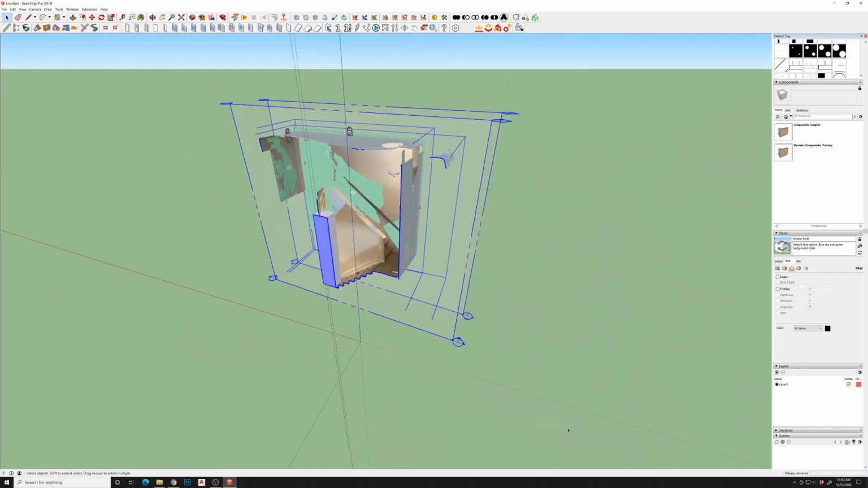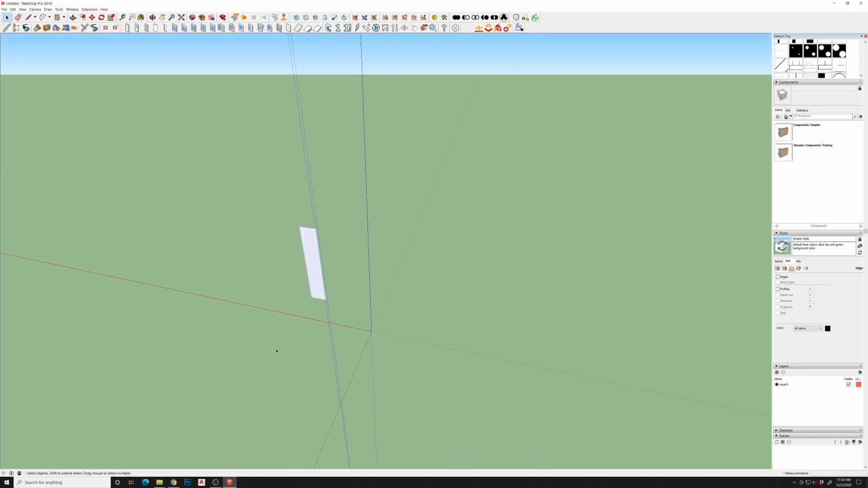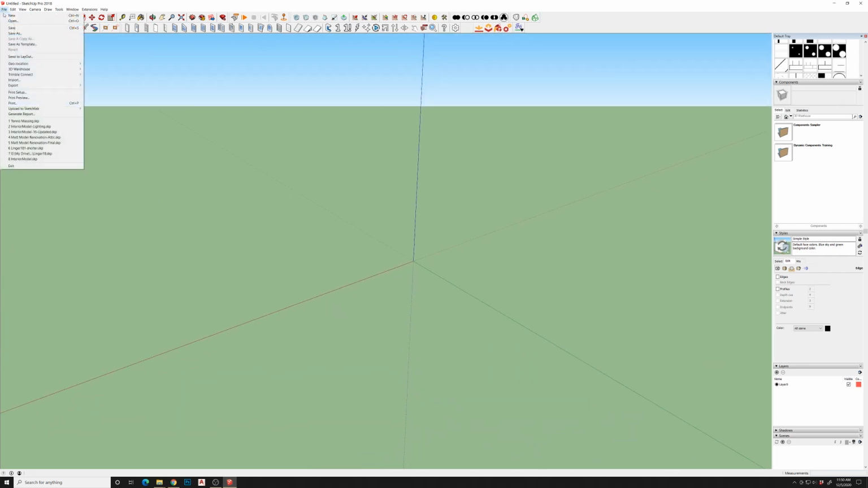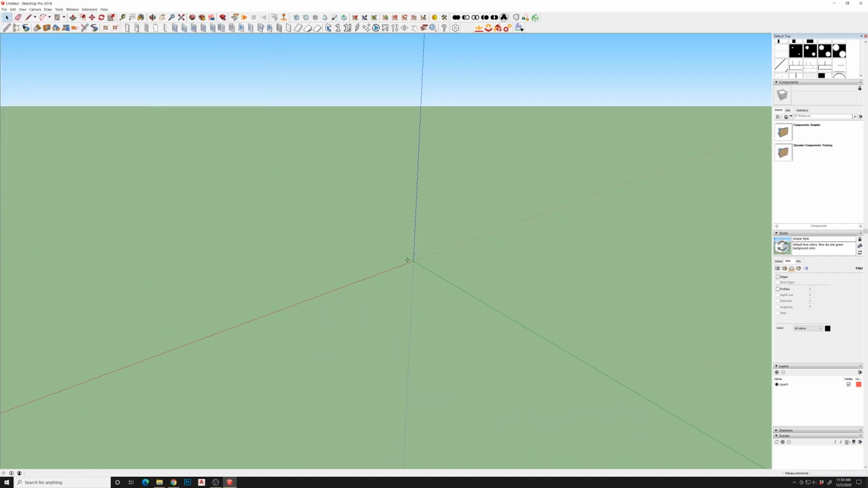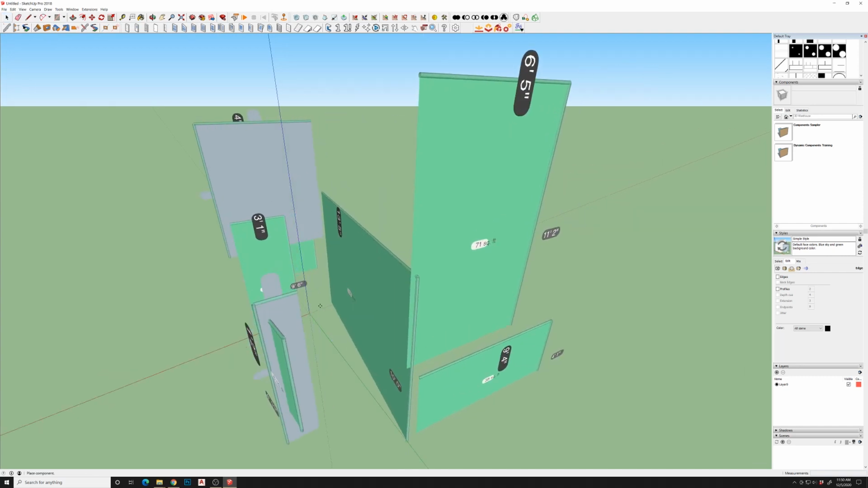So I'm going to delete all this stuff, and we will bring in file, import. We'll go to the exterior. I'll bring in this floor plan file first, so we'll import that. Snap it to the origin point.